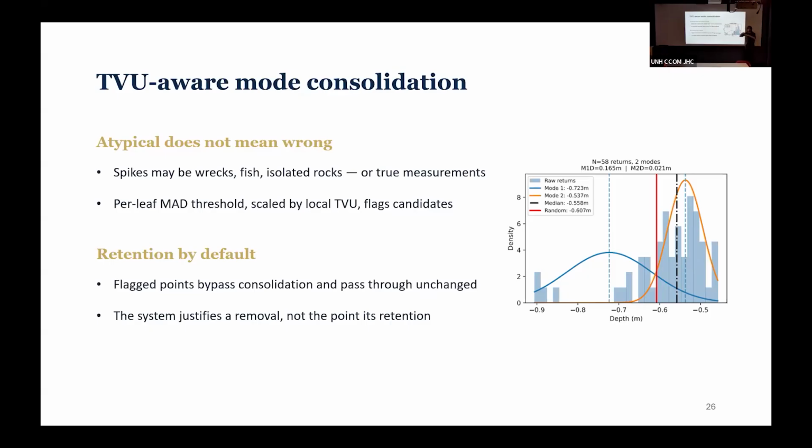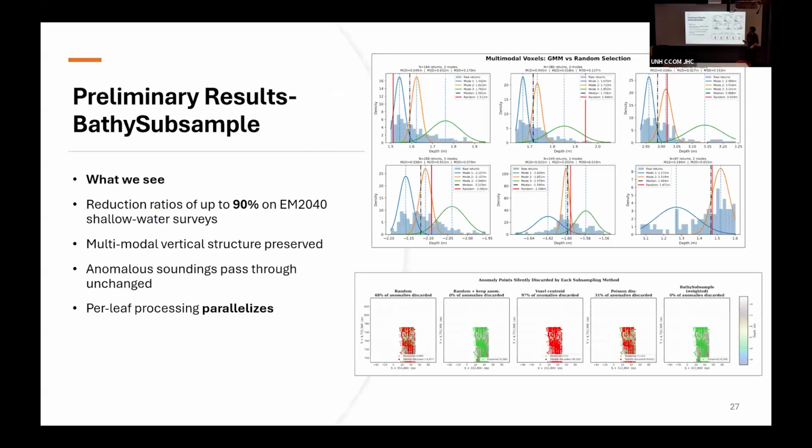Every other point is left by itself with a weight of 1, for example. So this is the important thing, right? Flag points, or points that are anomalies, are passed through unchanged. You don't touch them. The system tries to justify the removal of points. We have to show that the point is worth being removed. What does that mean? It is within 3 standard deviations of a mode found by the GFM algorithm. We're justifying removing the point, not keeping it.